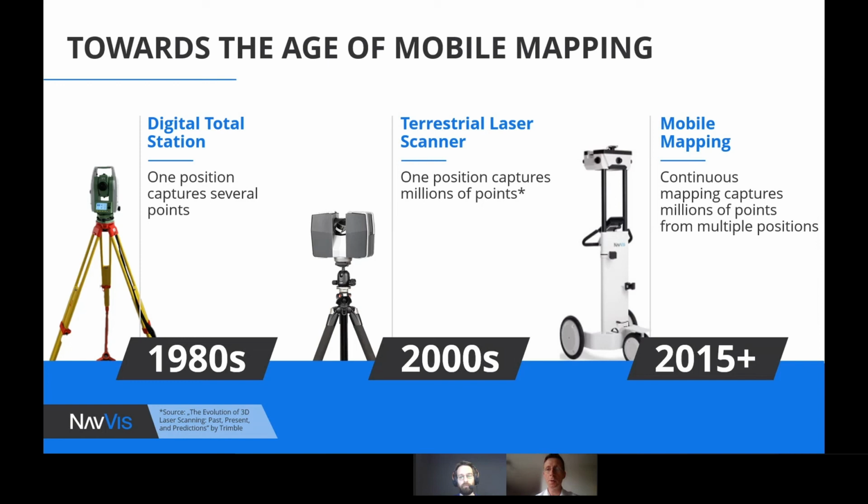This is why technology called mobile mapping has been developed, and Navis played a major role in the development of this type of technology, first with a device that has evolved over time. Today we call it the Navis M6. That's the device you see on the right-hand side of this slide.